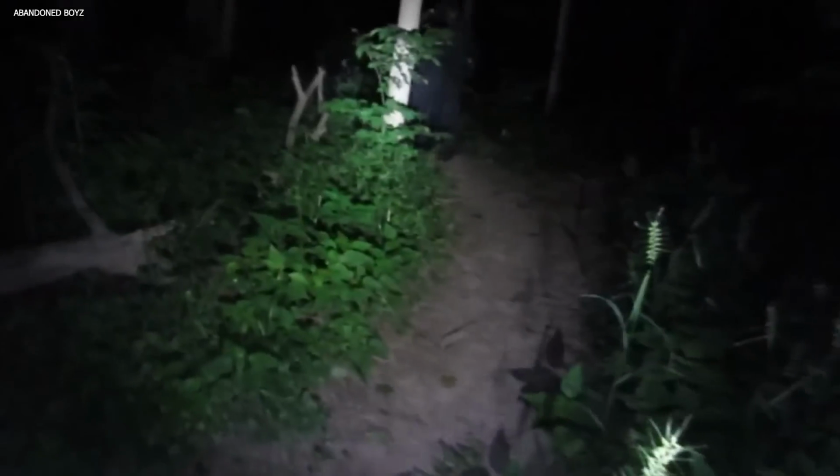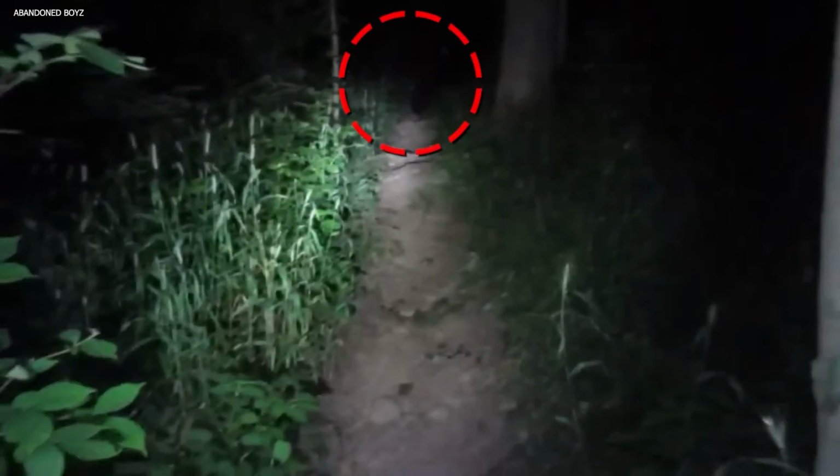A human-like figure. Recorded in the woods, this video shows a strange human-like figure dressed in all black, standing alone in the middle of the night. The figure also appears to be moving towards the person with the camera.